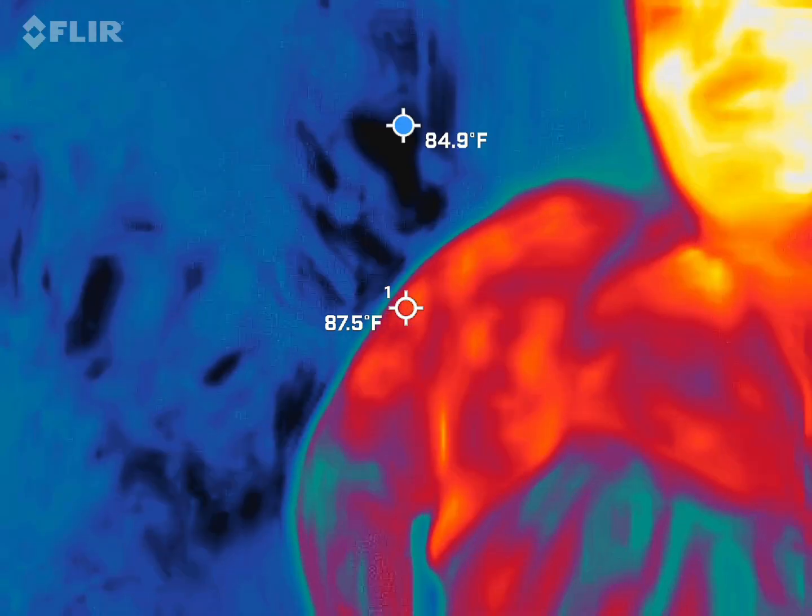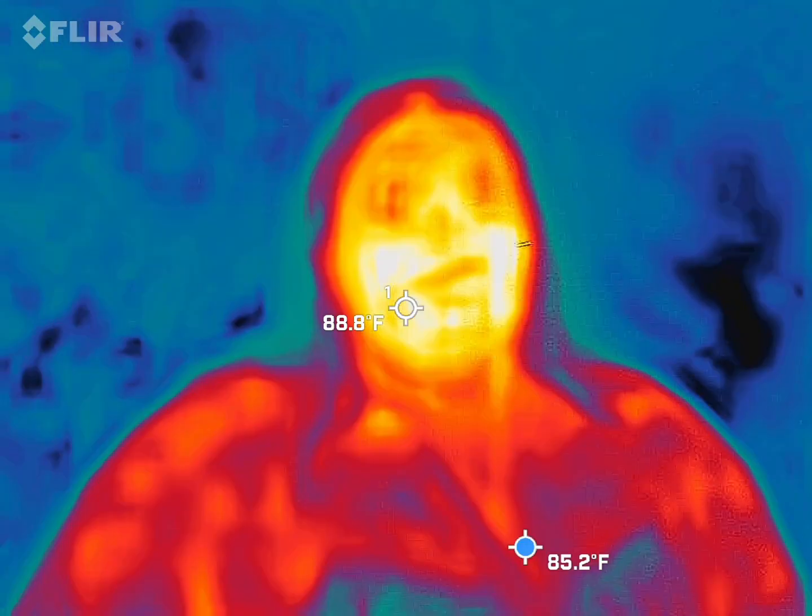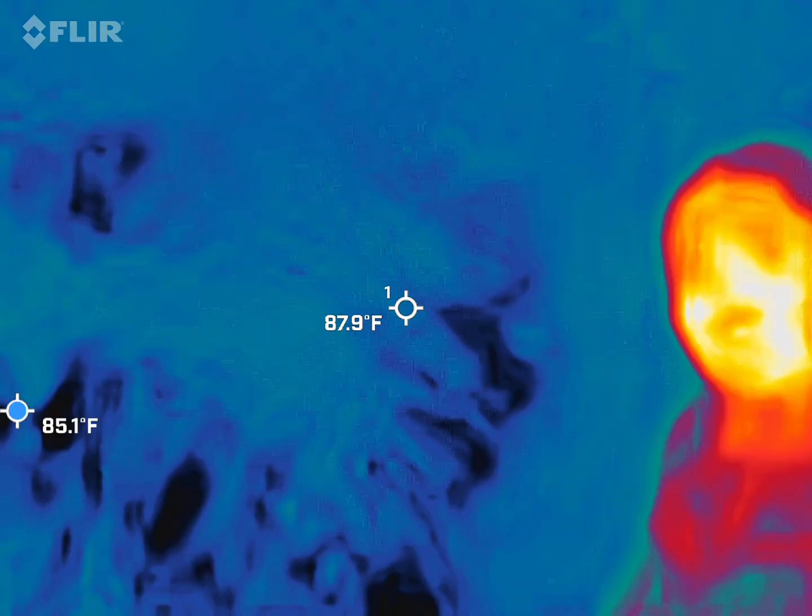Where'd you get your thermal? That's from FLIR. It's an actual piece that firemen would use. They would throw it on their phone.